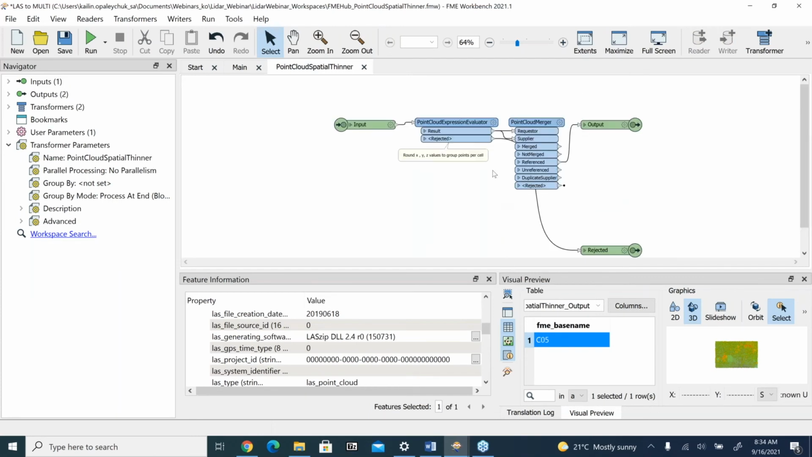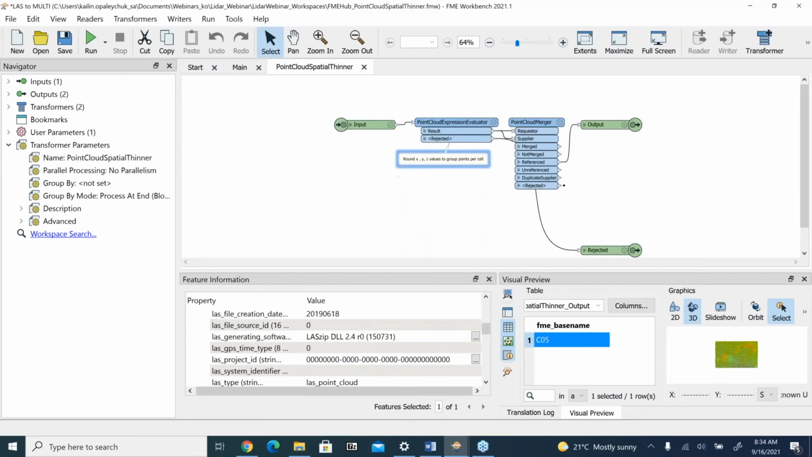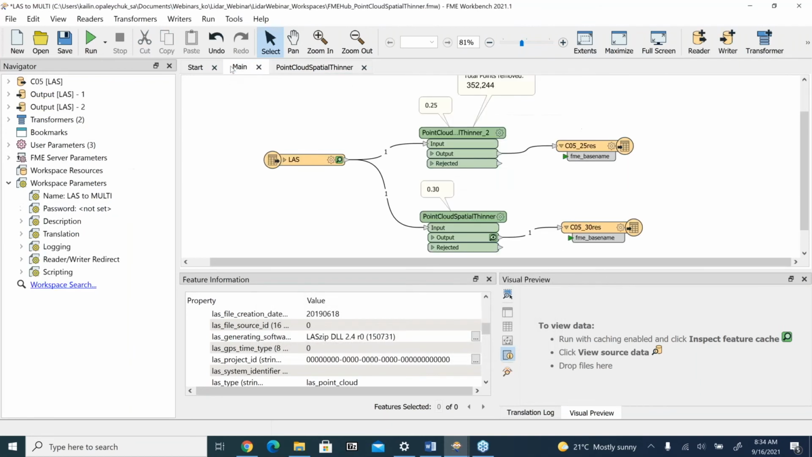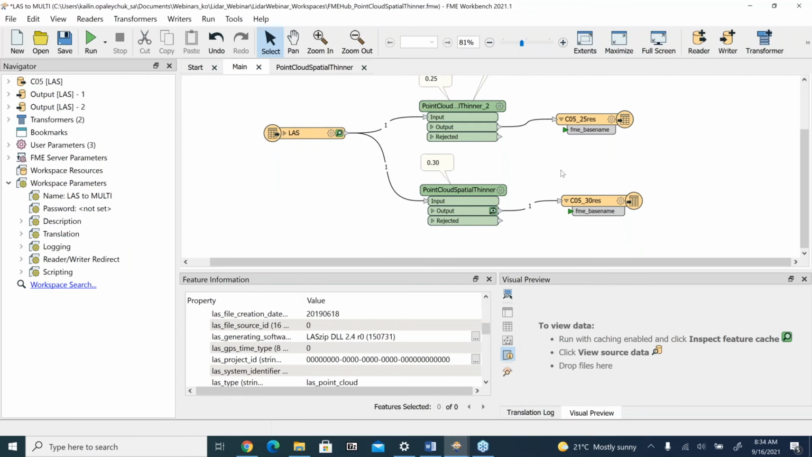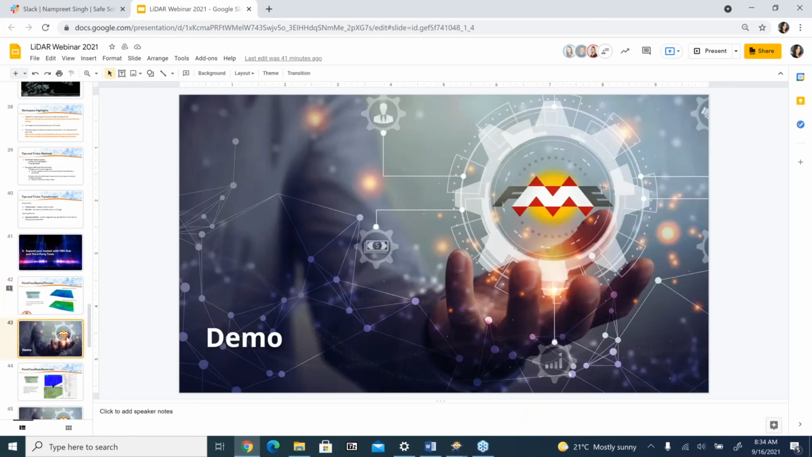So here we can see behind the scenes what this is doing. You can see it groups by the cell. That's how they maintain the resolution. And then they have a point cloud merger to reset all the components and rebuild everything. And we can hop back into the slides.